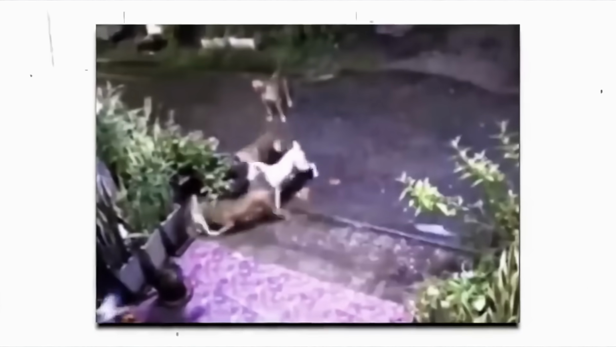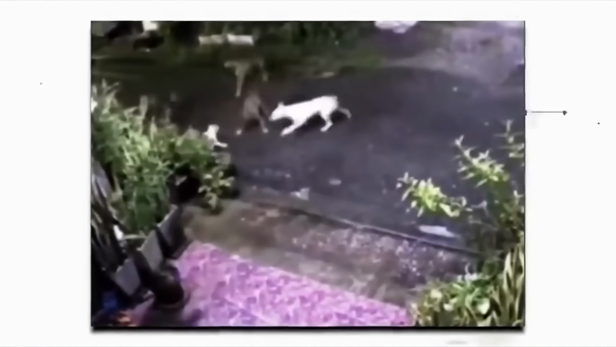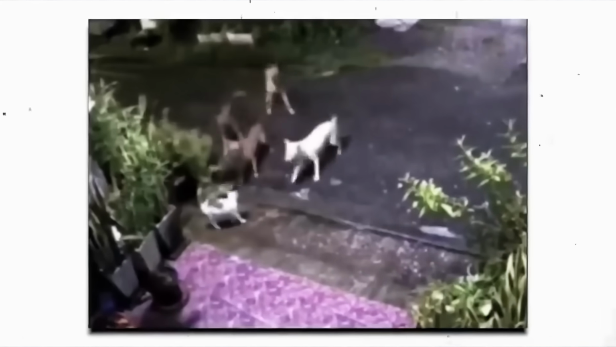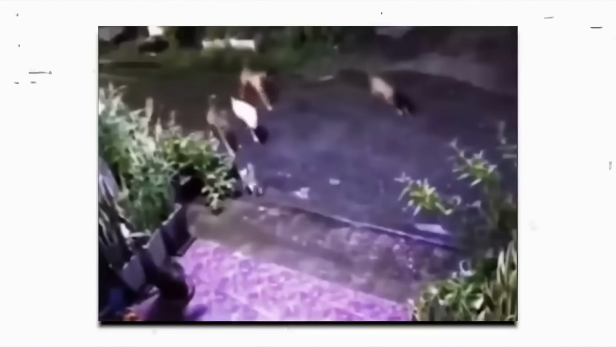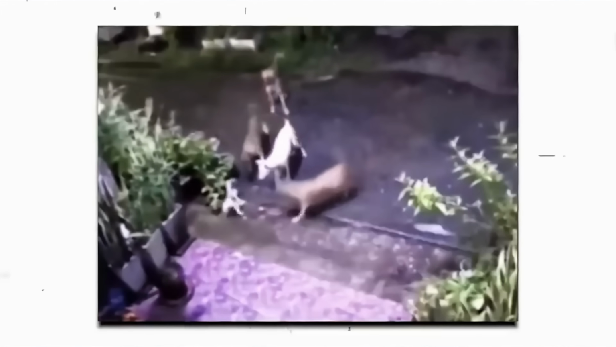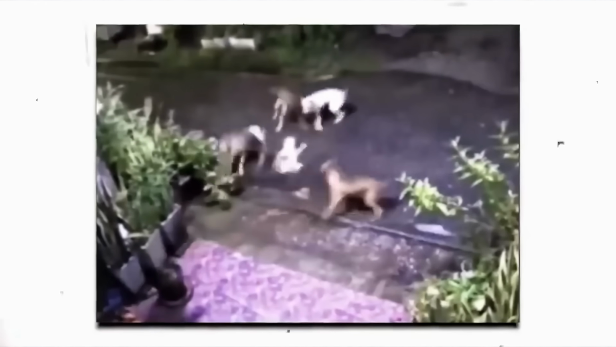This next video was caught on a security camera on a dark alley-type street. A young kitten has been bombarded and cornered by a wild pack of aggressive street dogs. A cat is no match for even one of these dogs, let alone an entire pack. The young kitten does its best to fend the dogs off, but it's just a matter of time.